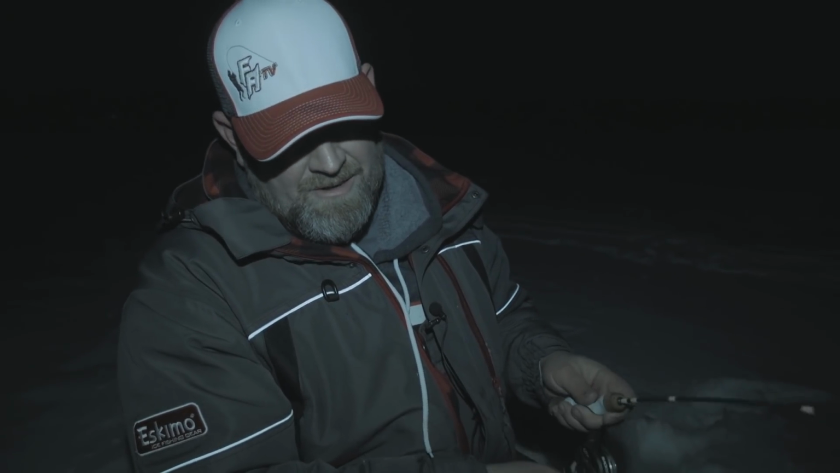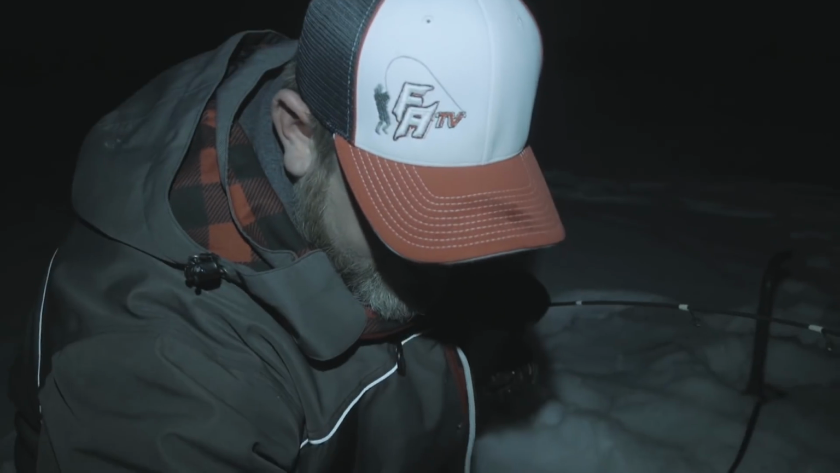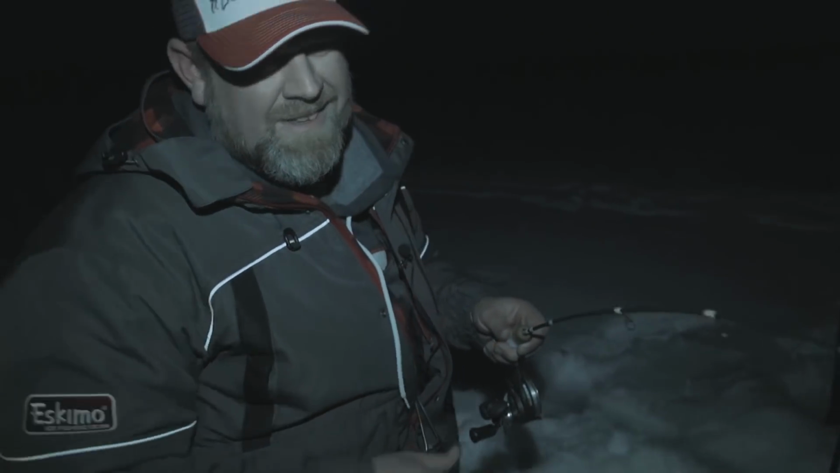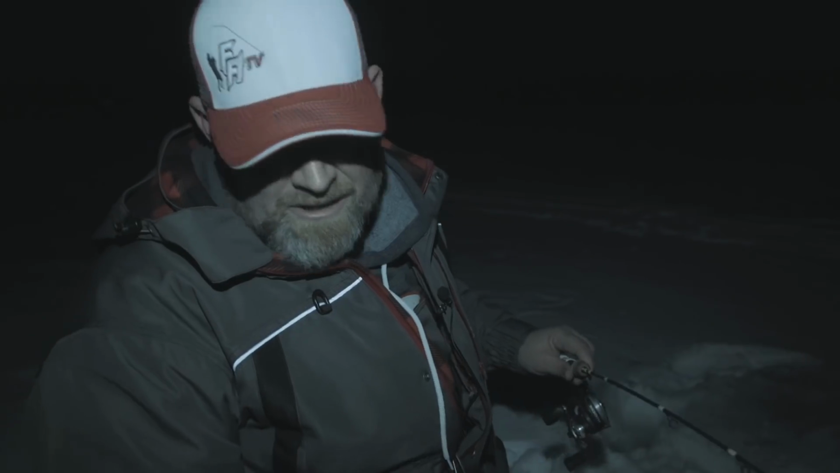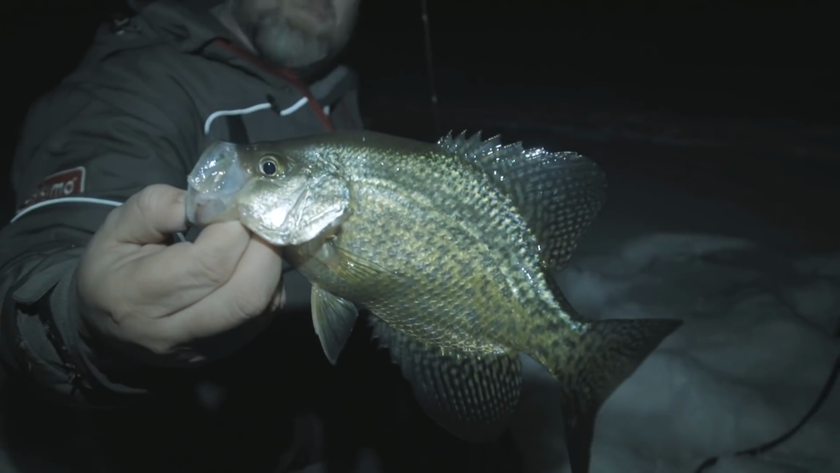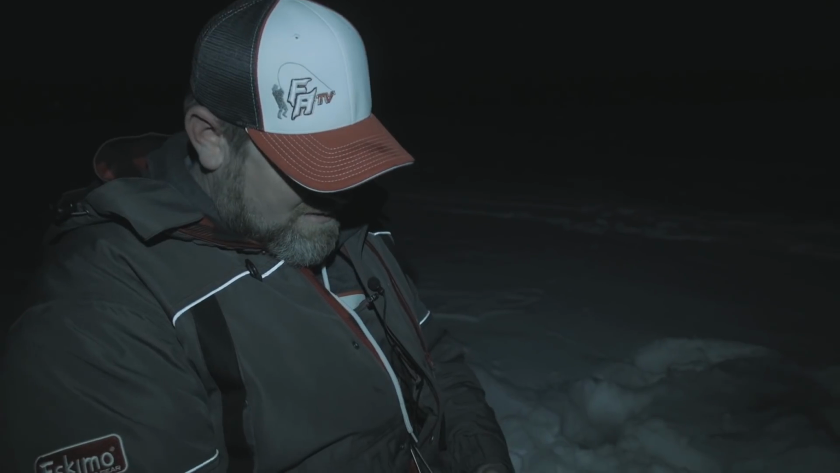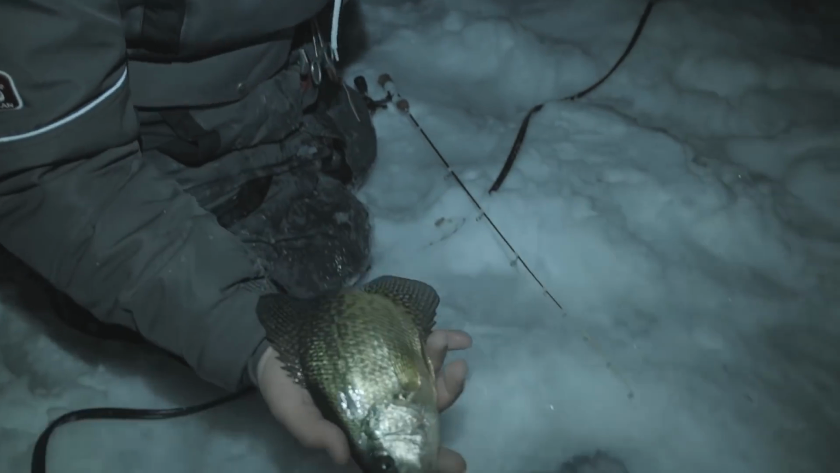Fish on! And we are fishing pretty deep, so like we're fishing at 35 feet of water, so we'd like to bring them up nice and slow. They are suspended 10, 12 feet off, so I'm not really worried about it. And that's probably the smallest one we've caught all night, but just bring them up nice and slow, take your time, and they release just fine, especially when they're suspended over that.